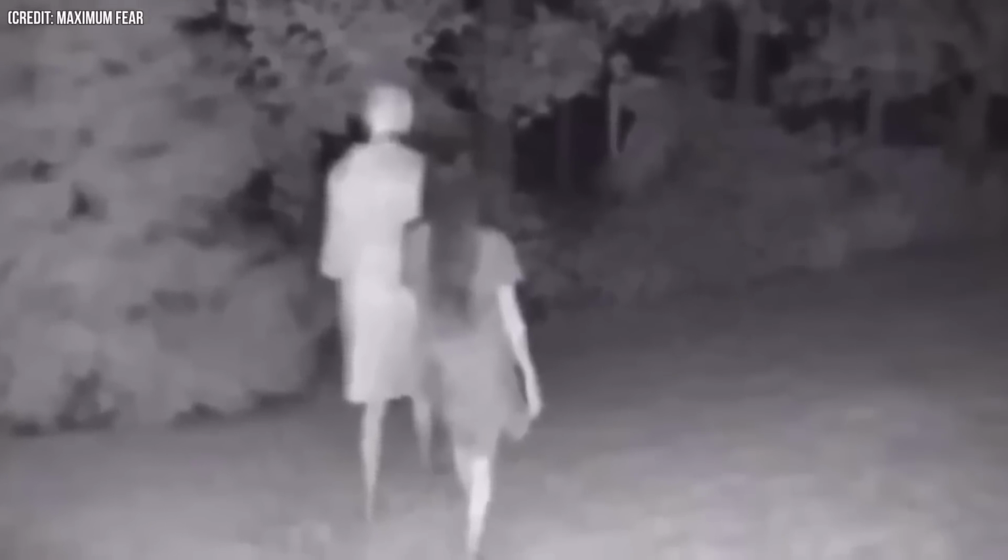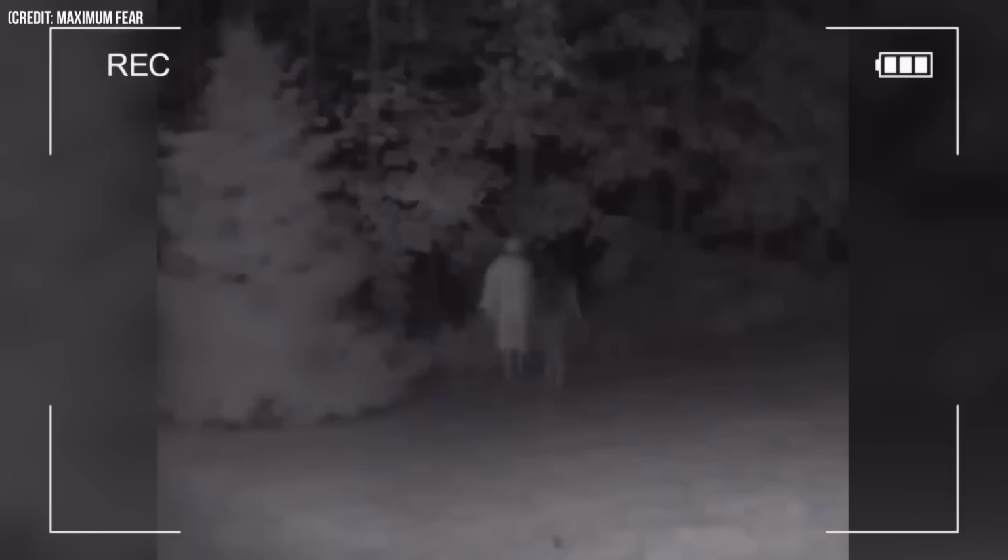Number 30. In the beginning, we witnessed two young children walking somewhere. The fact that this was captured on a trail camera during the late hours adds to the creepiness. Suddenly, a strange creature appears behind the bushes and signals for the children to come closer. Who were these kids? Where did they come from? And why did they approach the creature? These are the questions everyone had after watching the clip, but no one has been able to provide any answers.